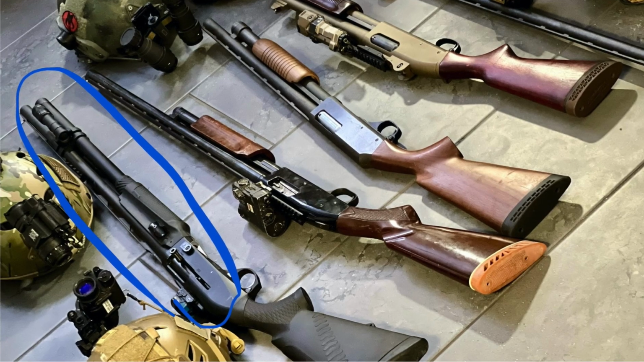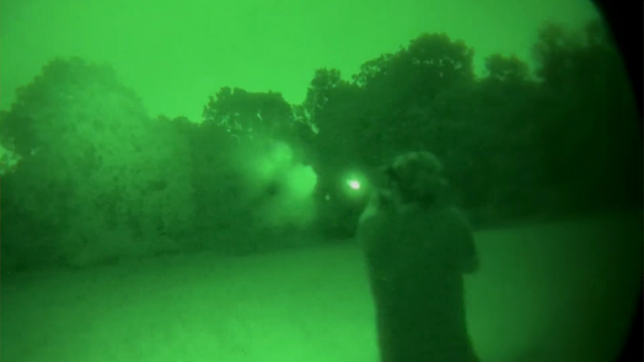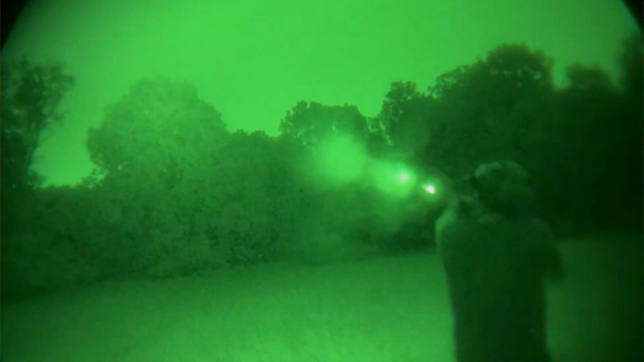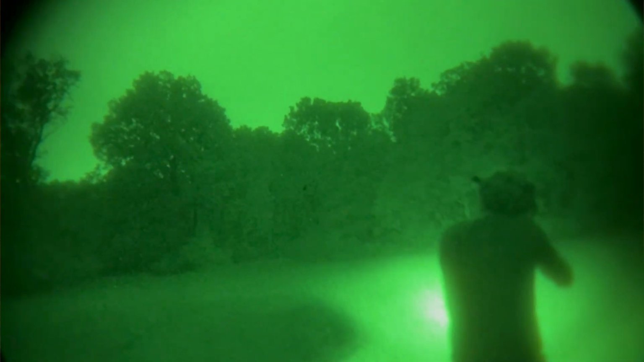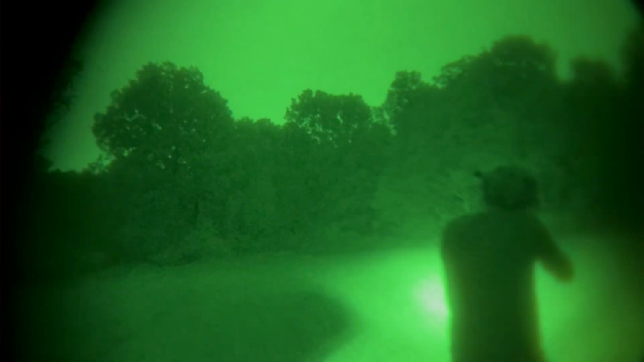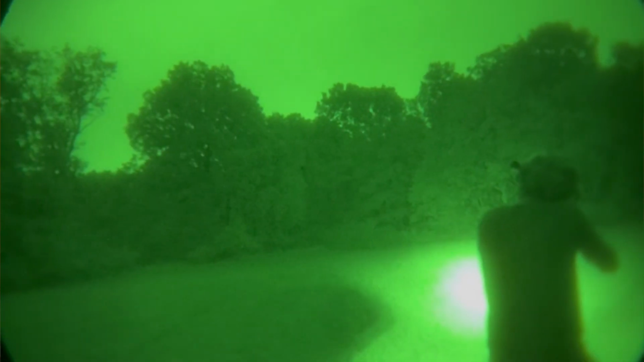Here's Binary Operator. He's shooting his Benelli M2. This is his 3-gun shotgun set up for that. He has a Holosun red dot on it and an extended tube. For the night shoot, he put a Pic rail section up front with a KM2 scout light on it. This has white light and IR. This scout light did not like the 12 gauge recoil. It started flickering pretty bad after the first couple of shots.